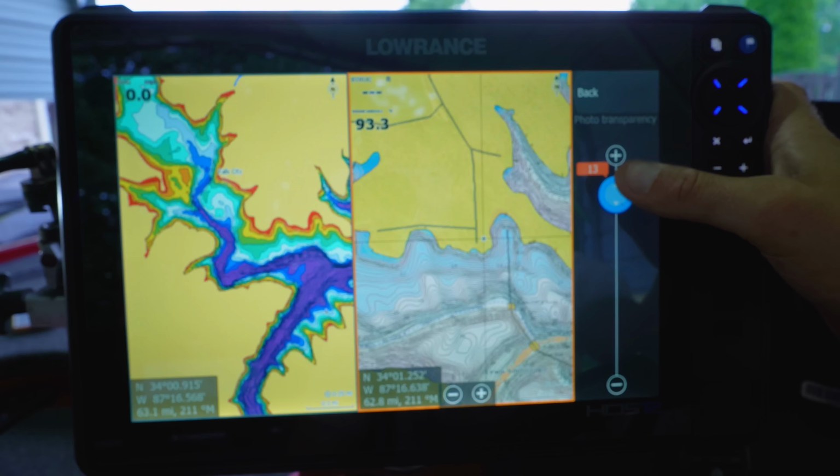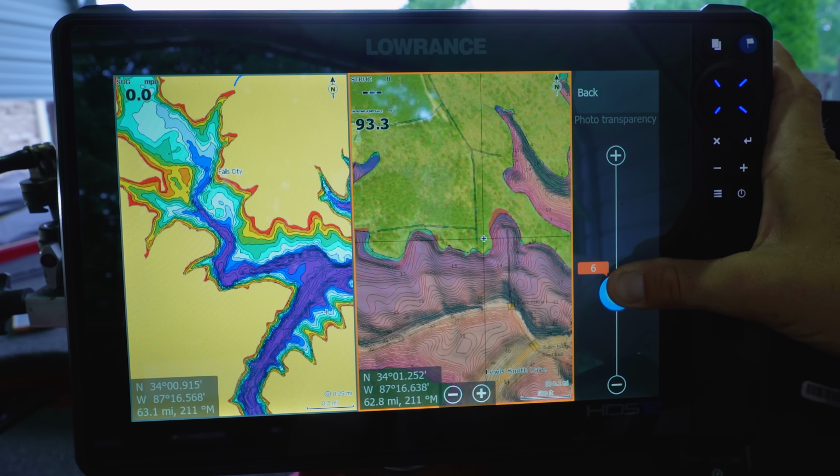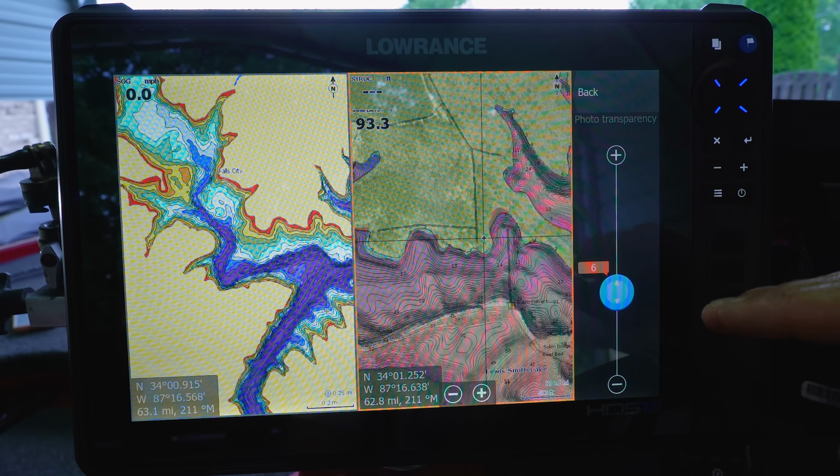Now it varies, so you can do it basically wherever you want to, but I leave that photo transparency a little bit up so I get some of those shading markers, and you can see where there's a ridge or something along those lines.